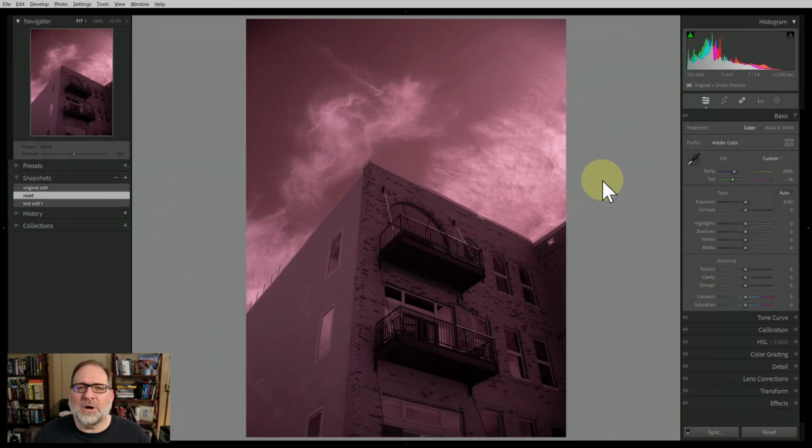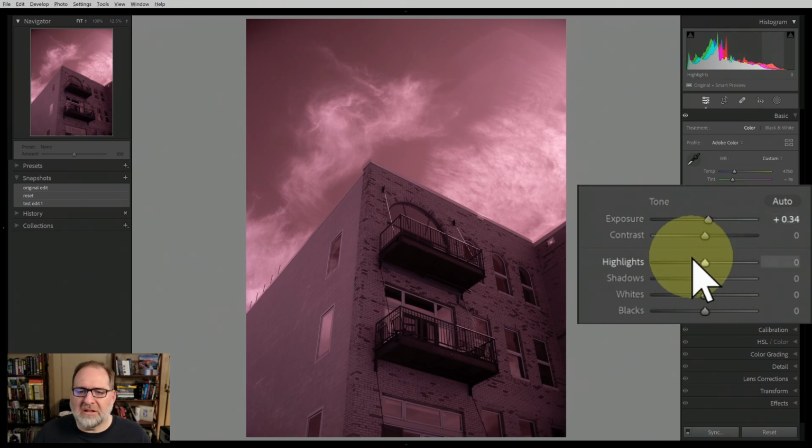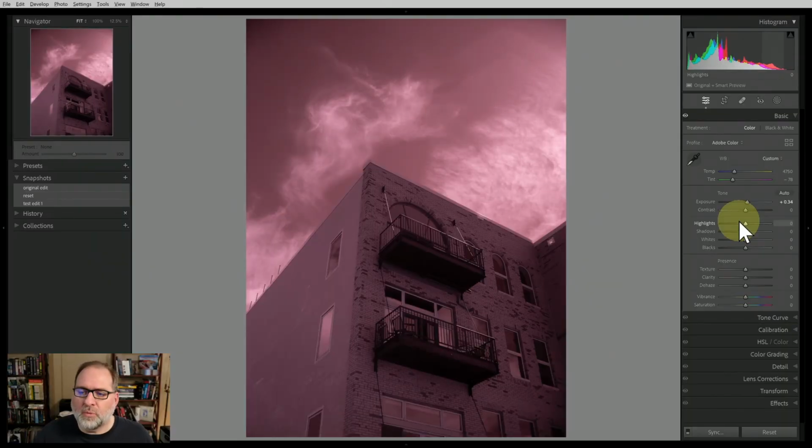This image is probably slightly underexposed. So before I do anything, let me just nudge up the exposure about a third of a stop. The first thing that we typically do with an infrared image is set a profile and worry about white balance. Well, that's actually a little bit different with a monochrome image because we don't need to worry about white balance and we don't need special profiles in order to set up the image. What we can use is any monochrome profiles.